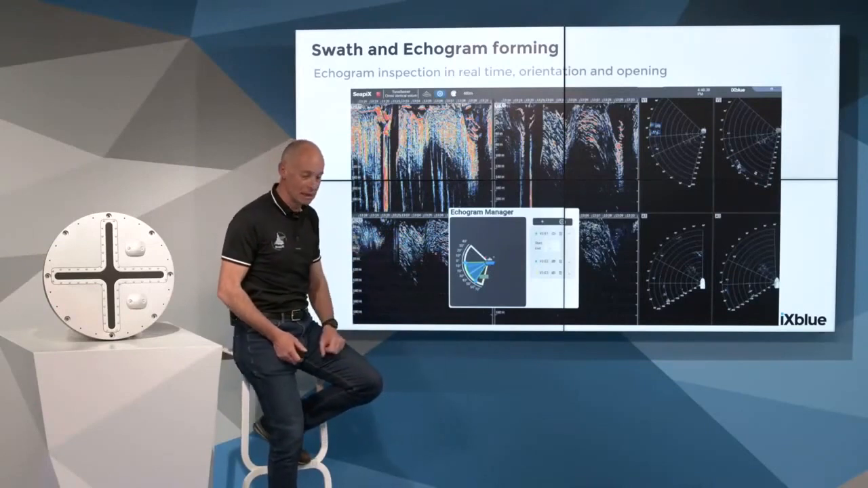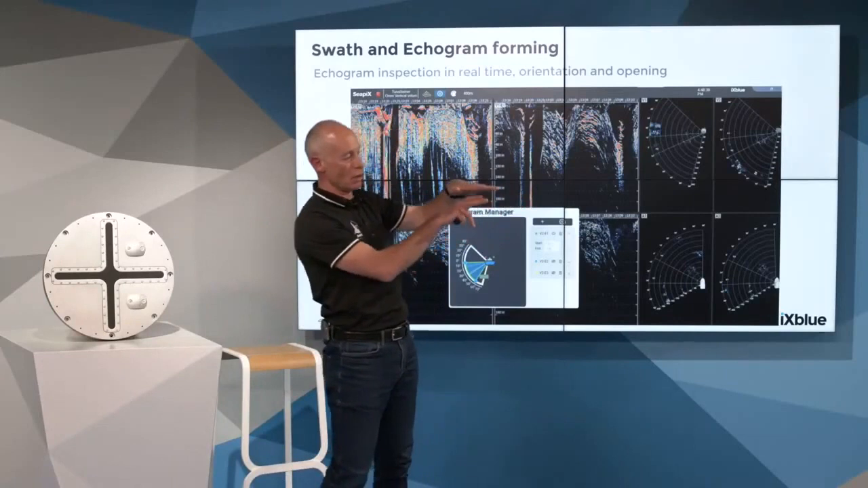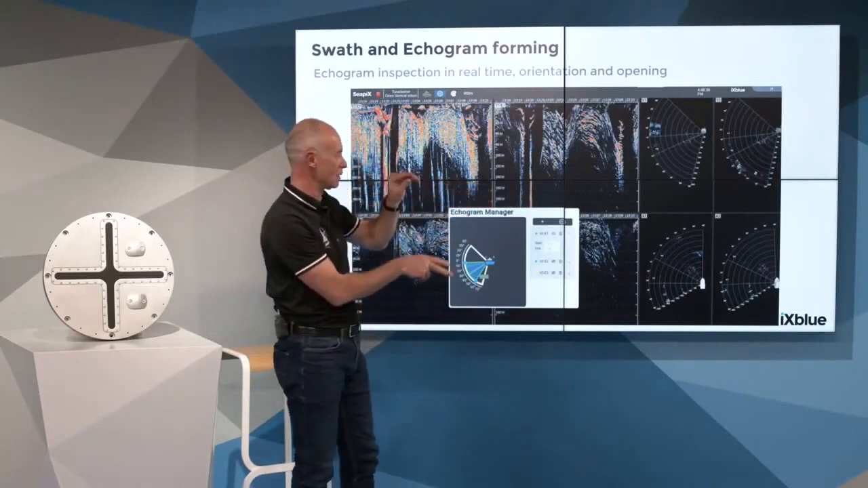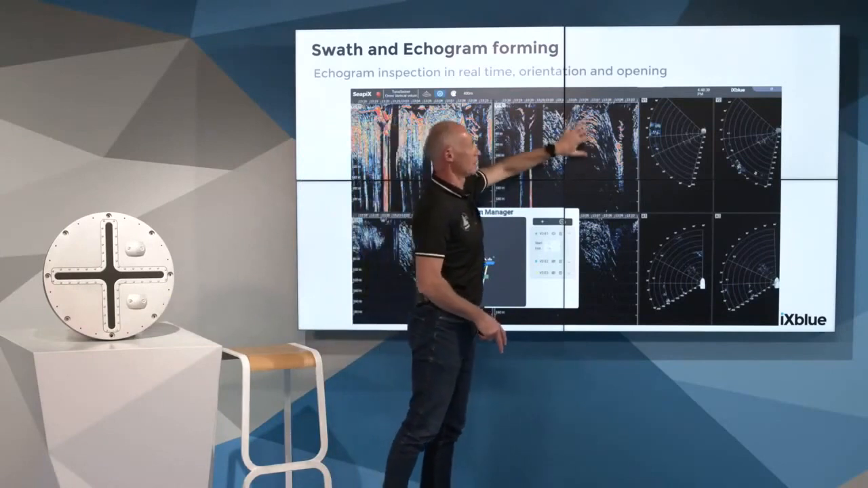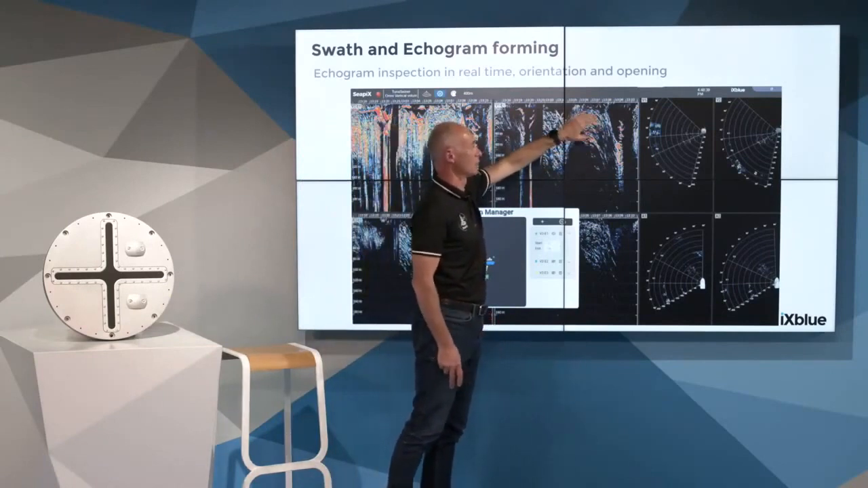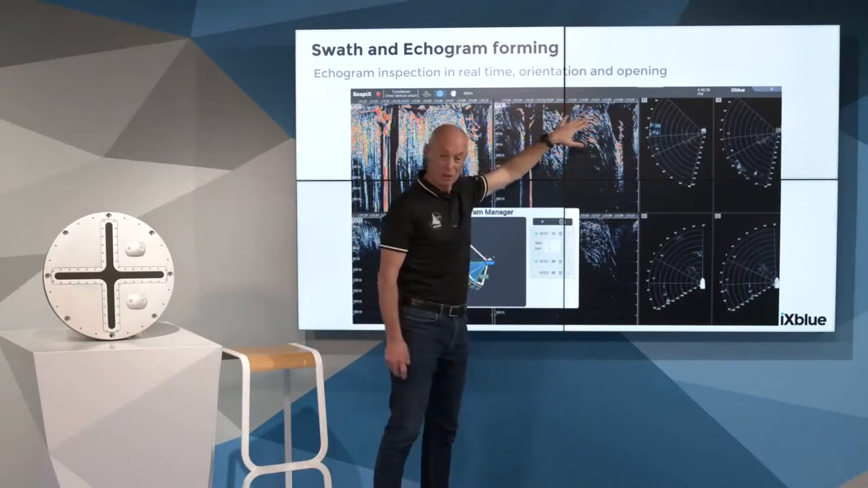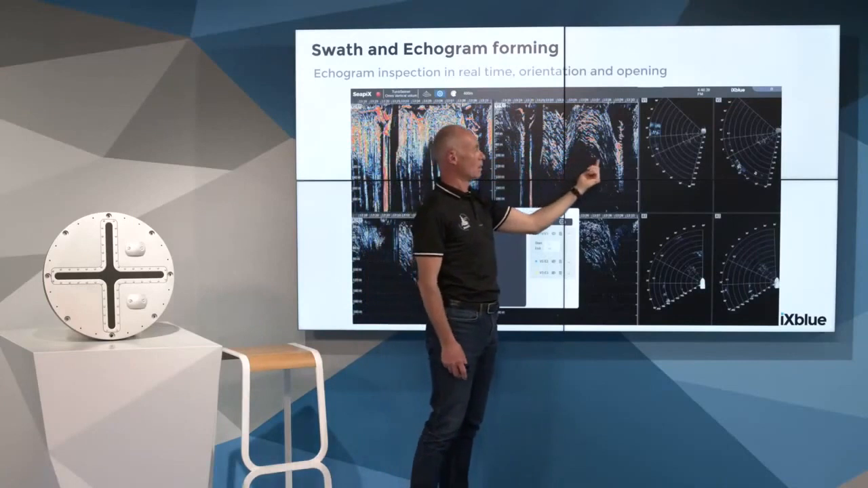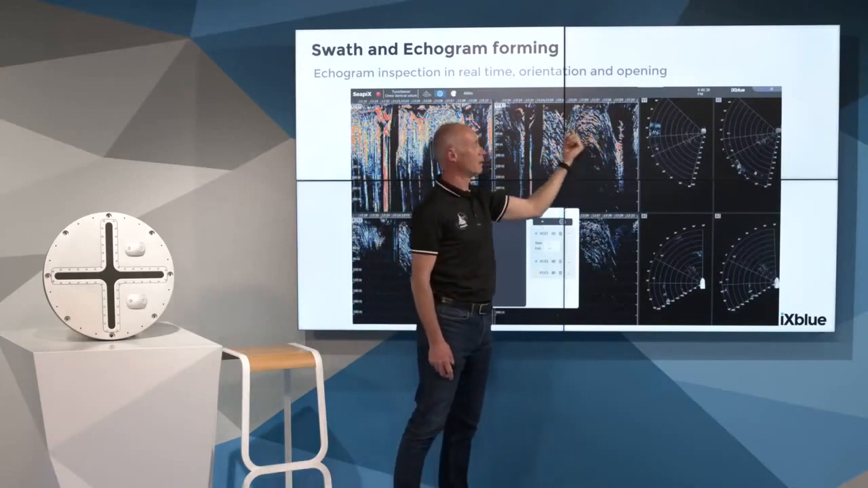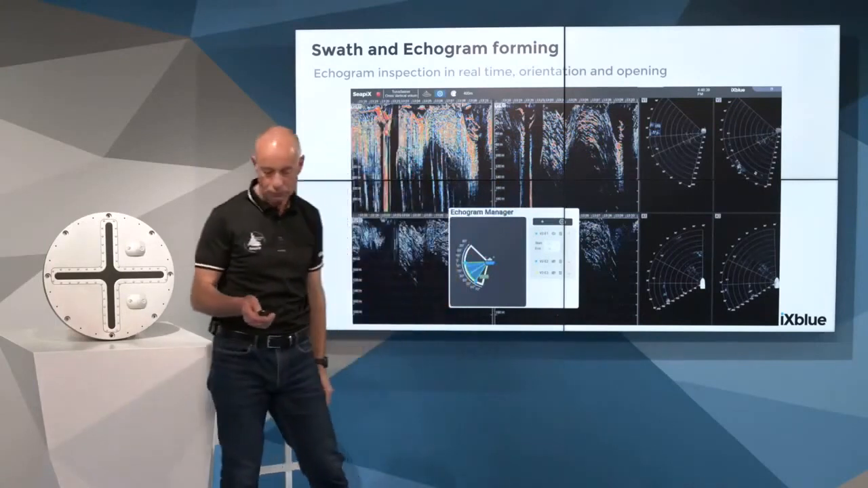And for instance, I underline that this is a good way to draw a very narrow echogram sector close to the surface in order to detect fish. This fish is just below the surface, maybe 2, 3, 5 meters below. So that's very, very narrow, and this narrow beam is capable of bringing very defined detection on tuna.